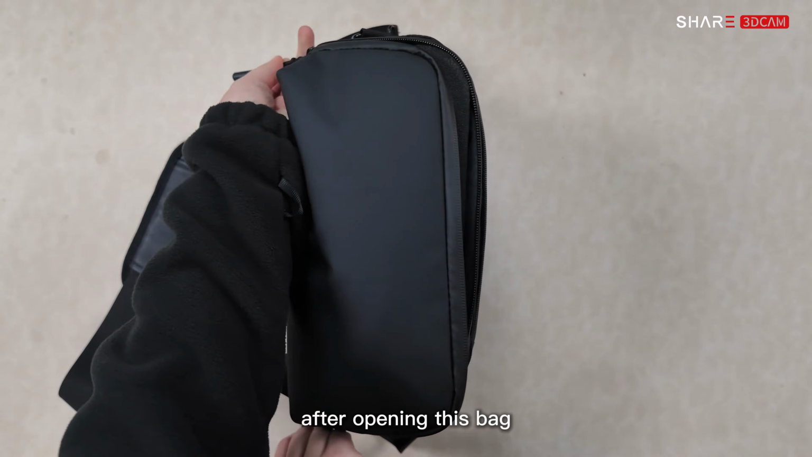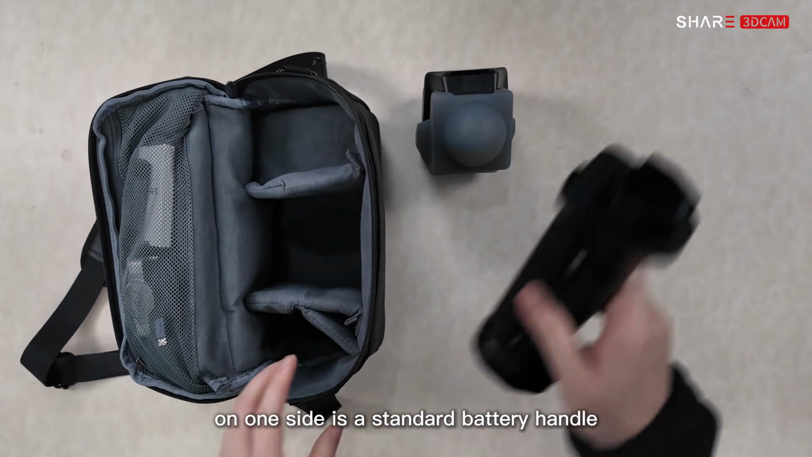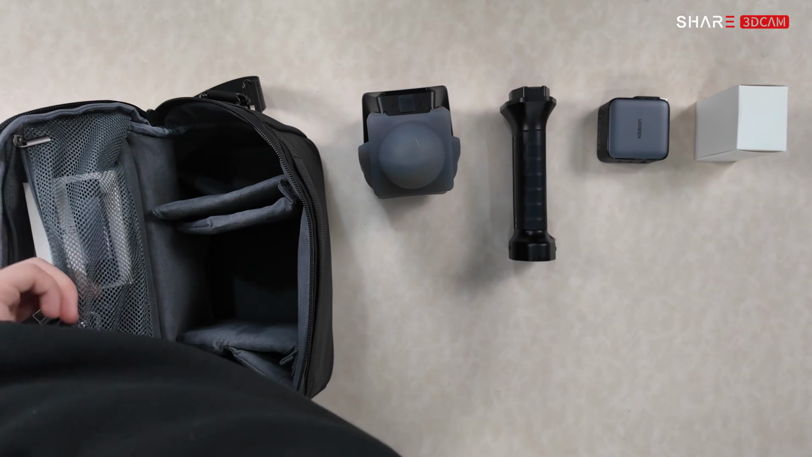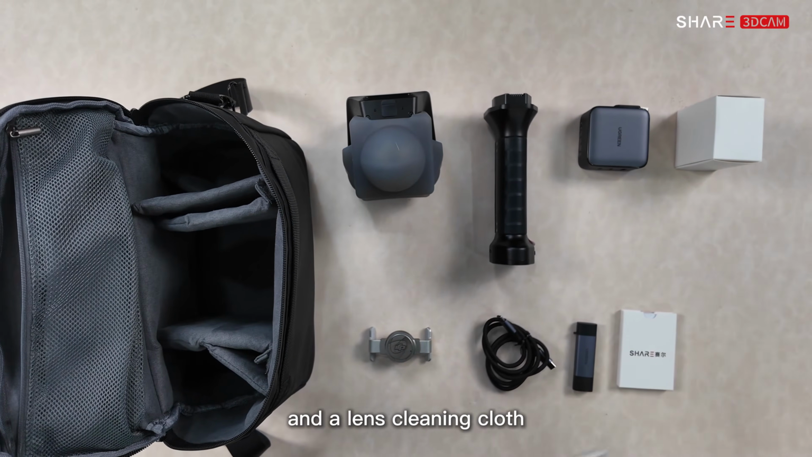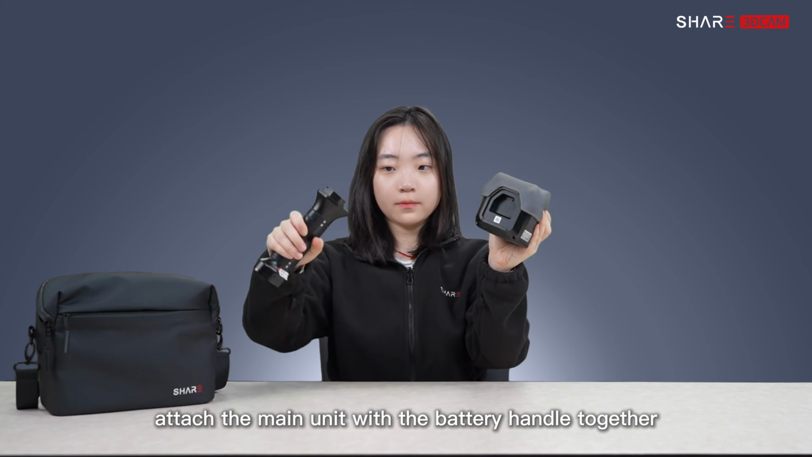After opening this bag, the main unit is placed in the center. On one side is a standard battery handle, and on the other side are the charging plug and adapter. Inside the mesh pocket, you will find a magnetic phone holder, charging cable, card reader, user manual, and a lens cleaning cloth.